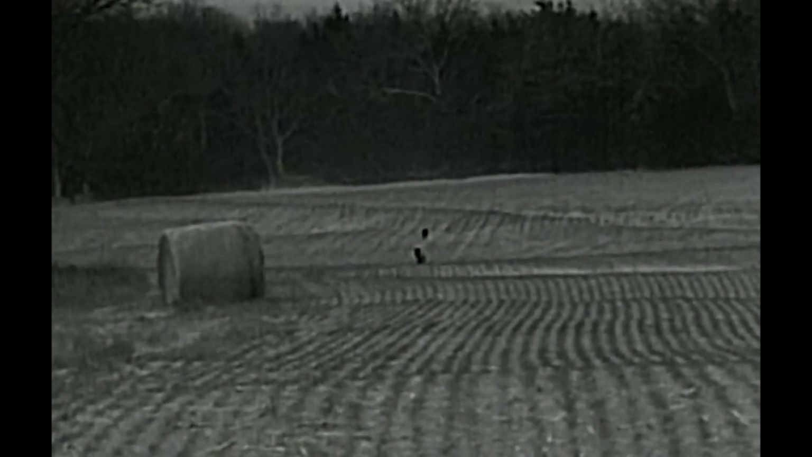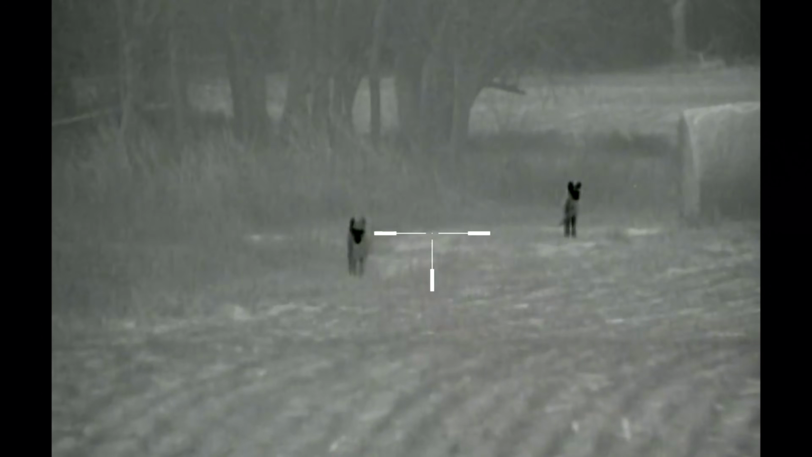We got a pair of them coming, about 10 o'clock. Keep it going, Rick. It's 116 to the bay. You gonna shoot, Mike? I got the one on the back. Kill the lead one, Rick.